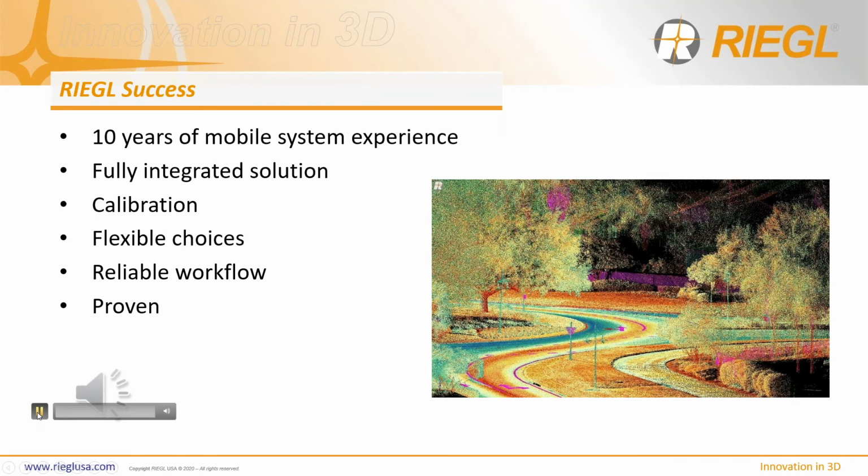Dear ladies and gentlemen, 10 years ago, with the introduction of RIEGL's first turnkey MLS system, the VMX 250, we decided that our goal needs to be to offer solutions in order to help our customers take full advantage of the high-performance RIEGL laser scanners.